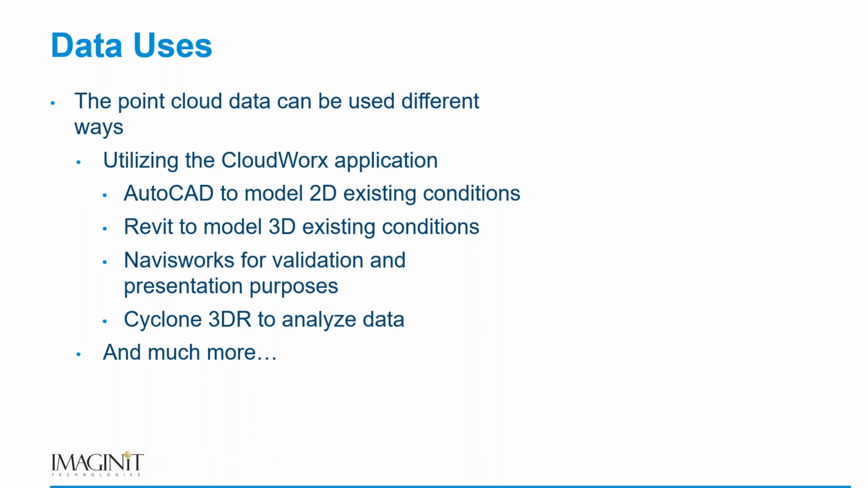We can look and create meshes from our point cloud data. Right? And with Cyclone 3DR, we could go on for probably hours on what it can do.